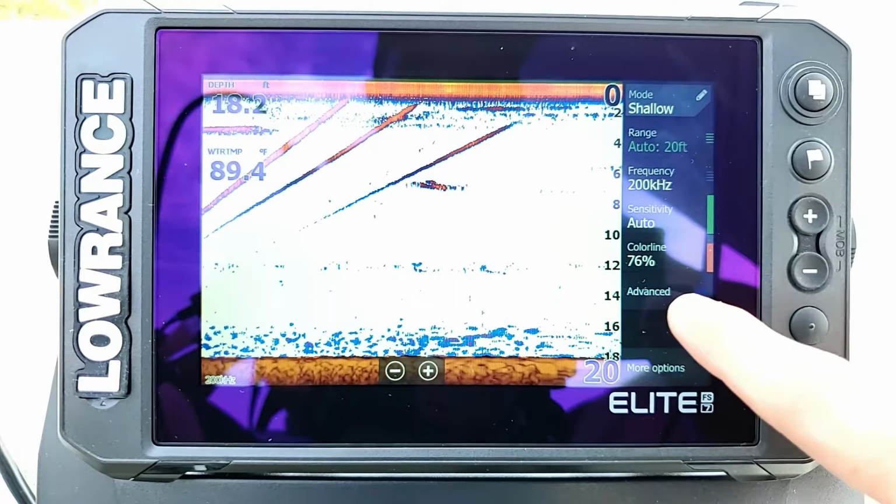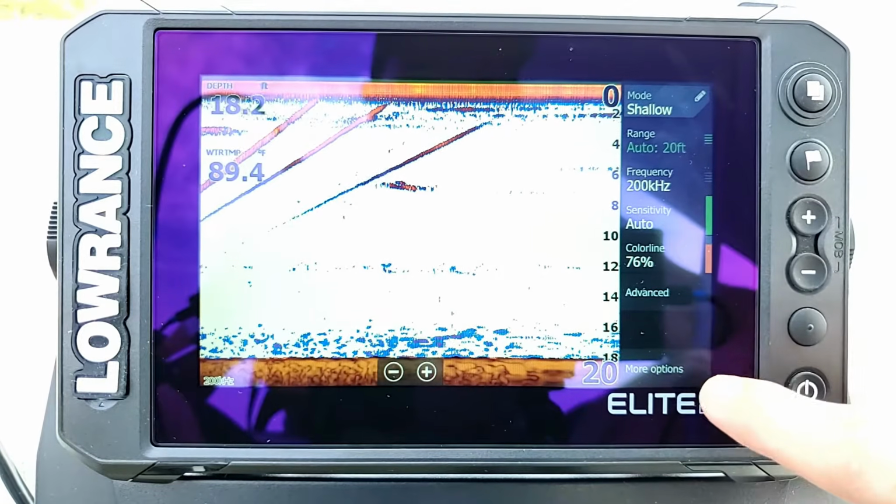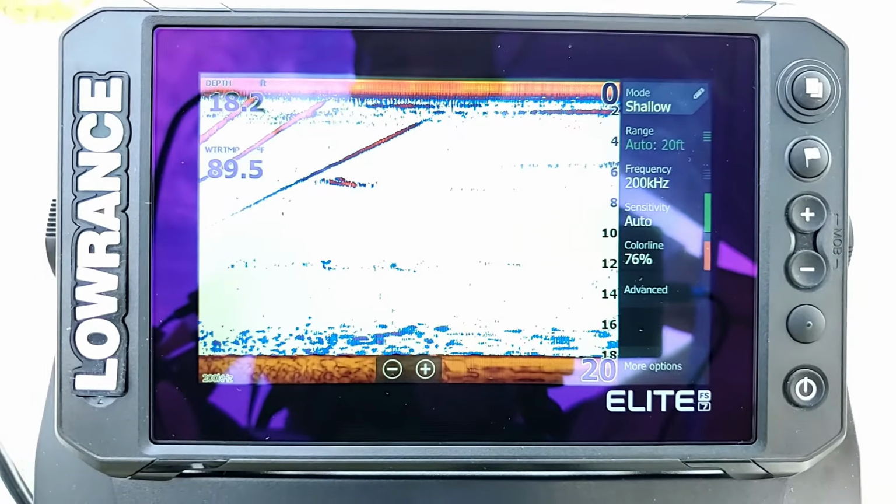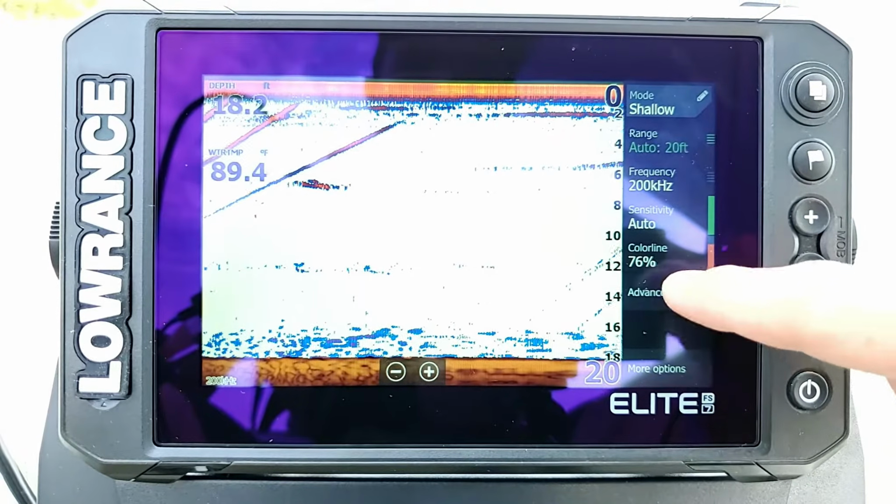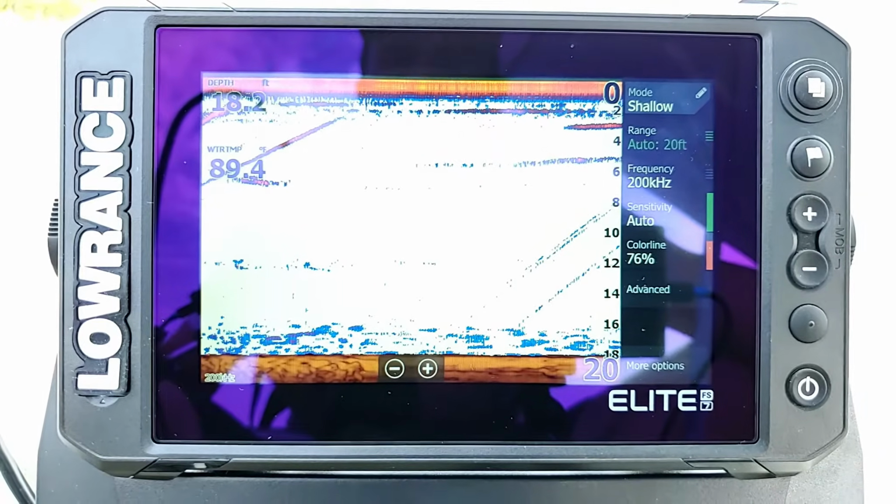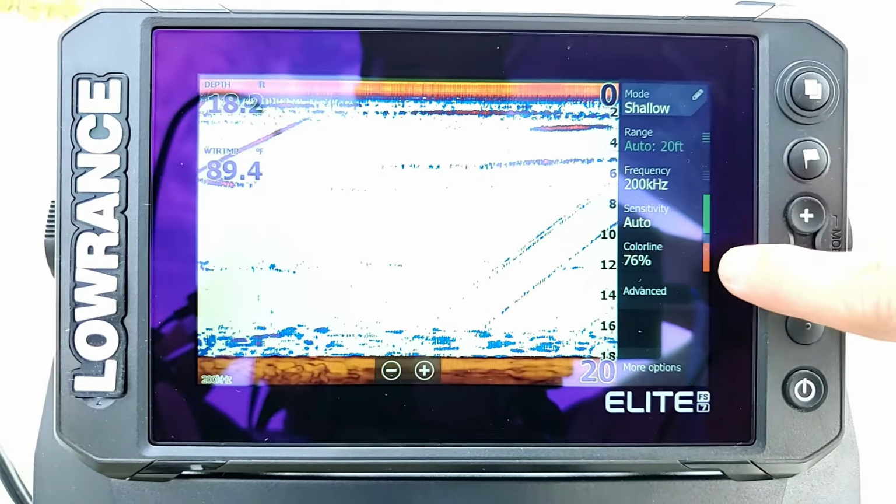But now down here, if you can kind of see, for advanced and more options, it has a little pointed arrow. That means that there are more options beneath it, but it doesn't necessarily correlate to what the word says for advanced or more options. There's just a bunch of other options listed behind it. We have our little bars here on the right.